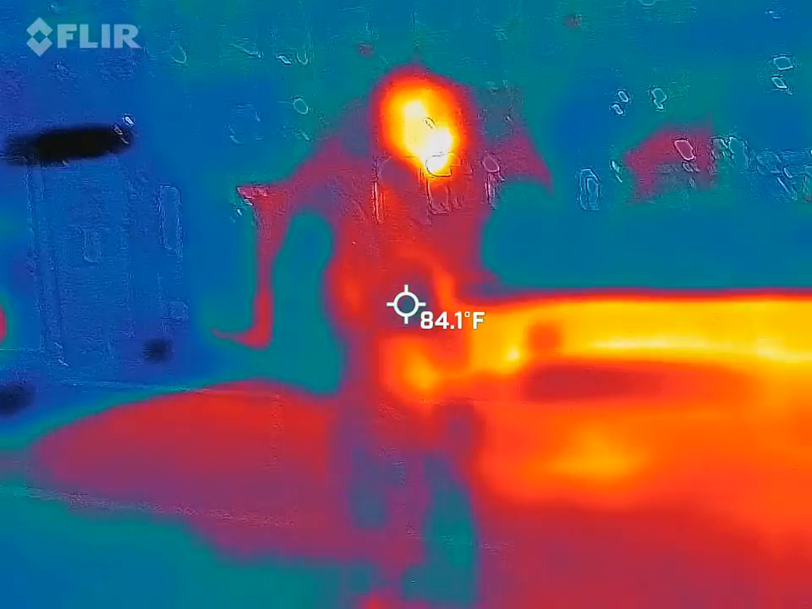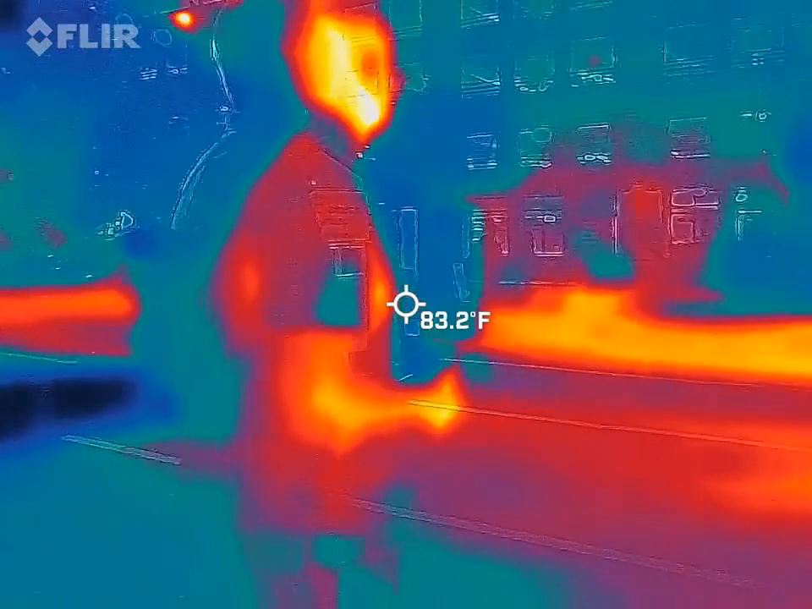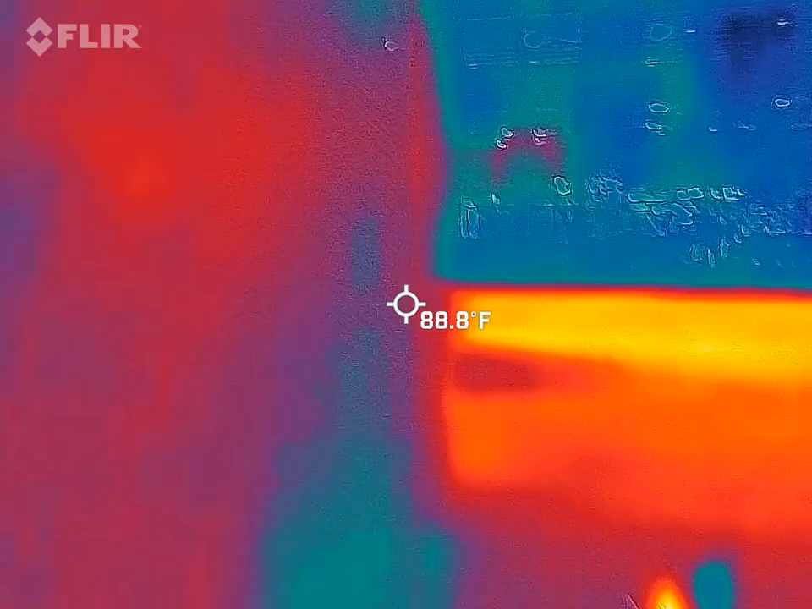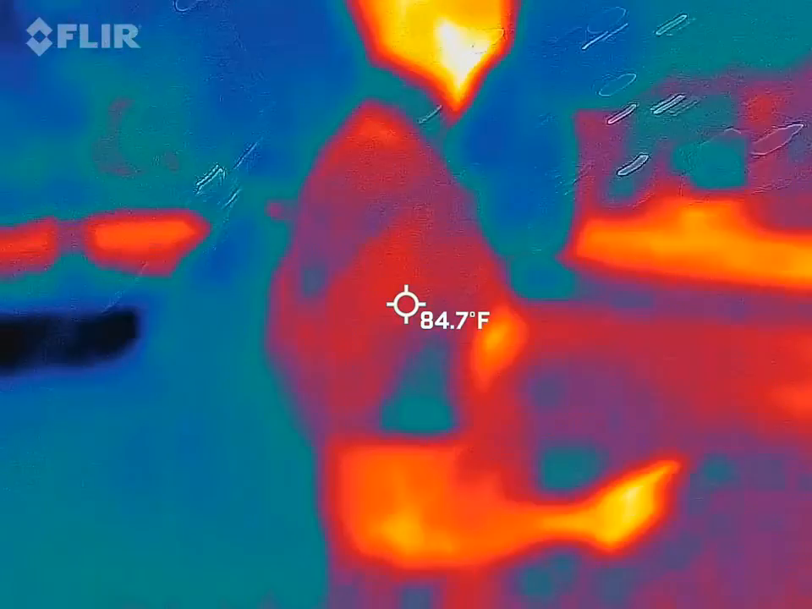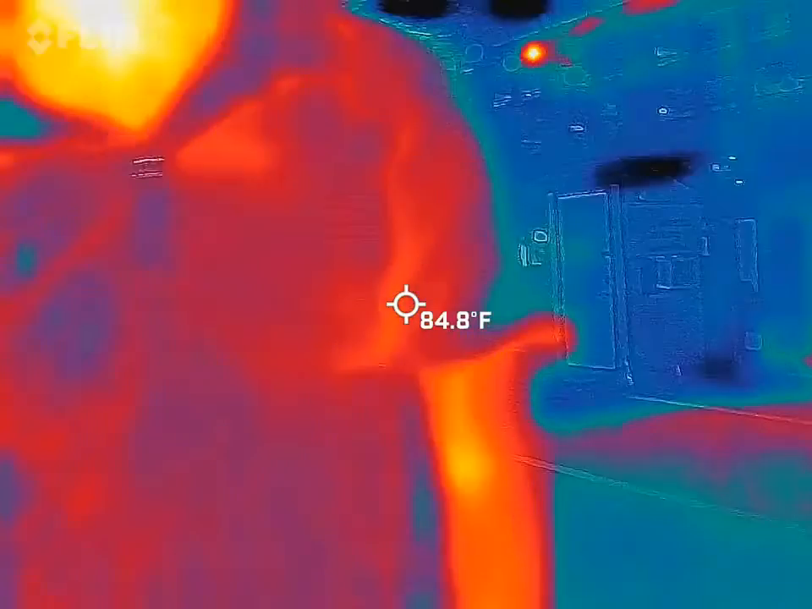I think we might be parked in that parking garage. It might be. Give me my phone, I'll tell you. Or just go stay right here. So you're trying to go out after this? It's already 11 now. Almost 11.